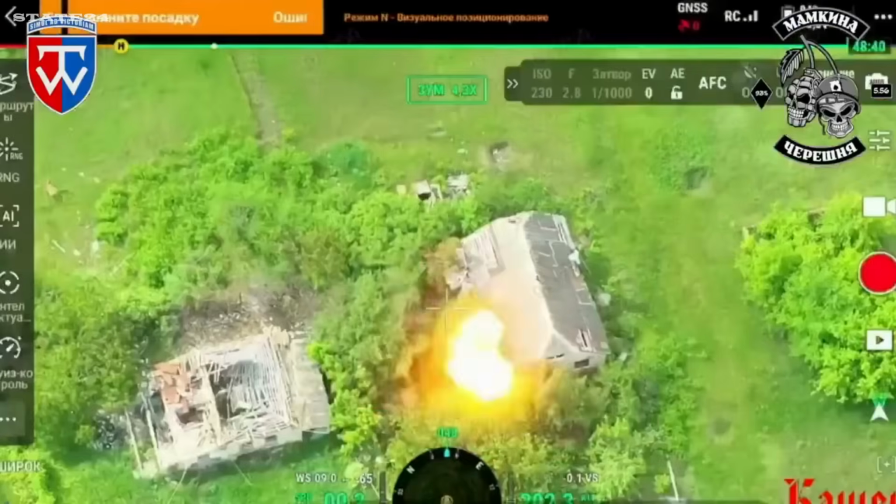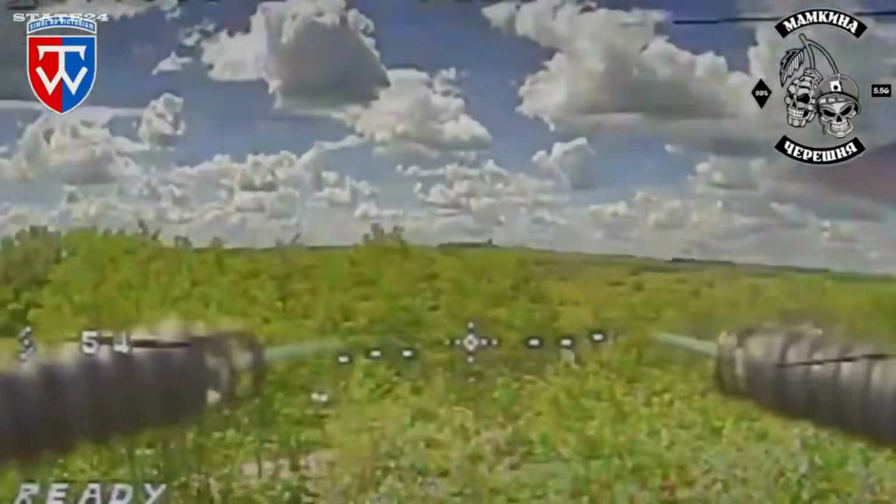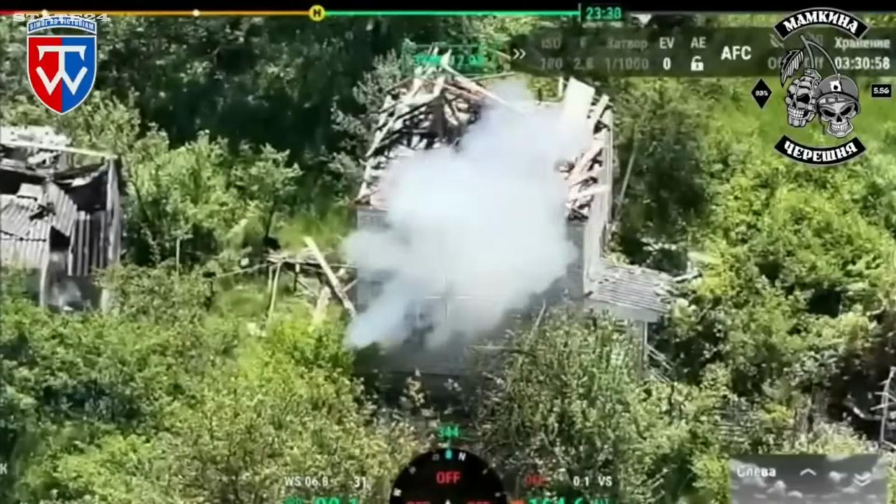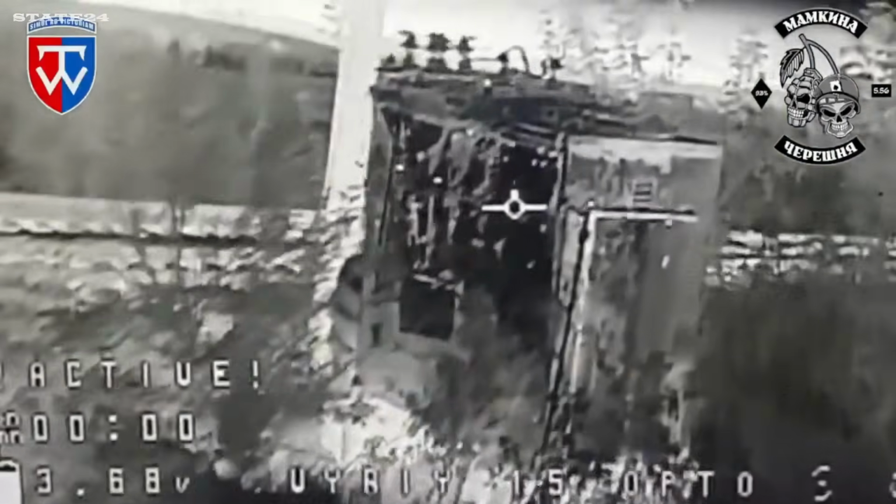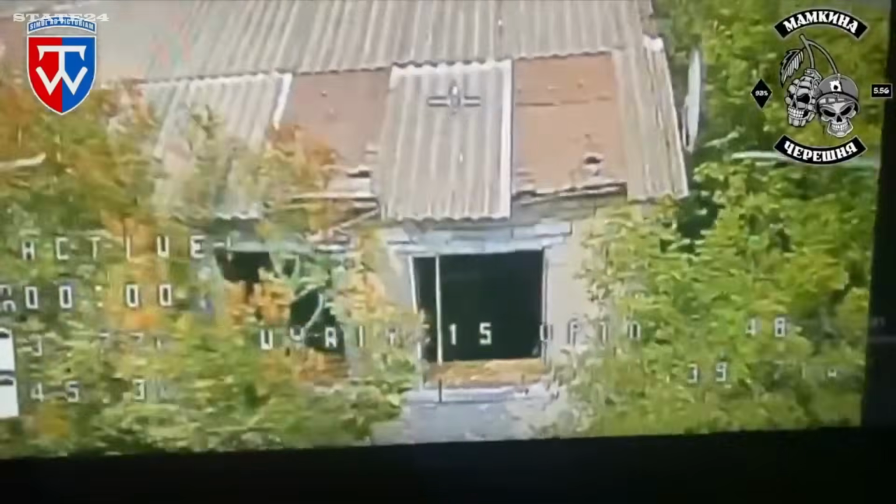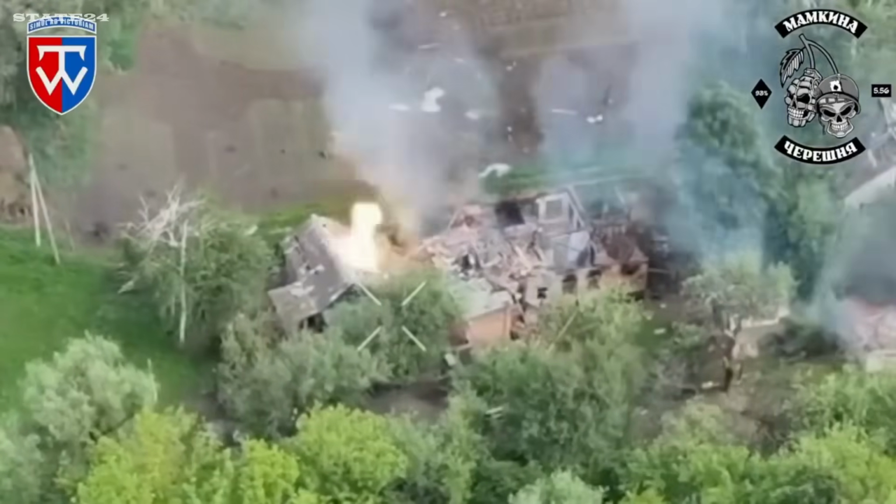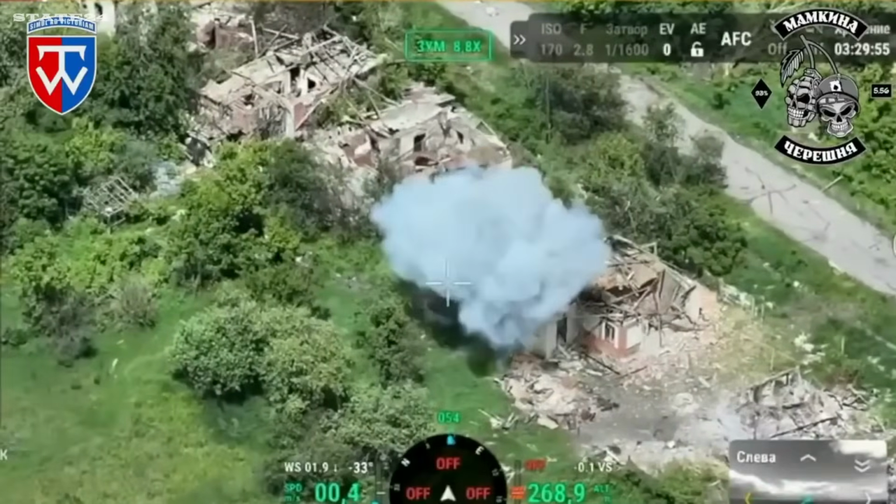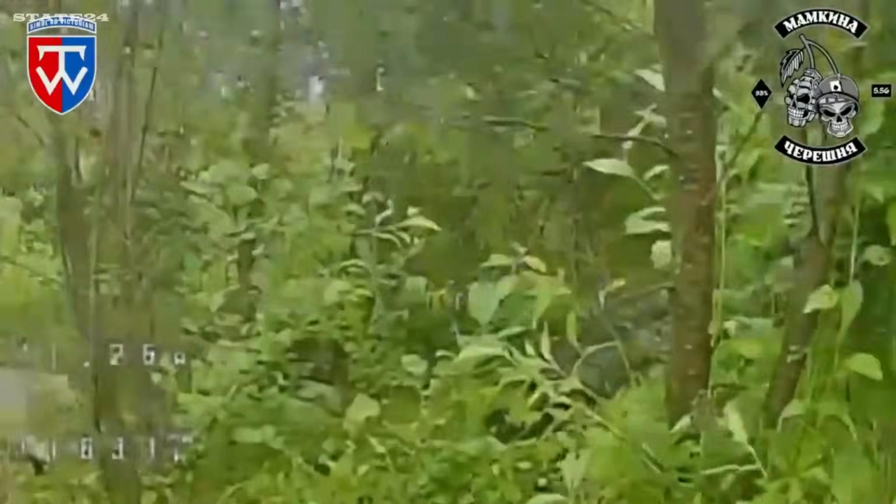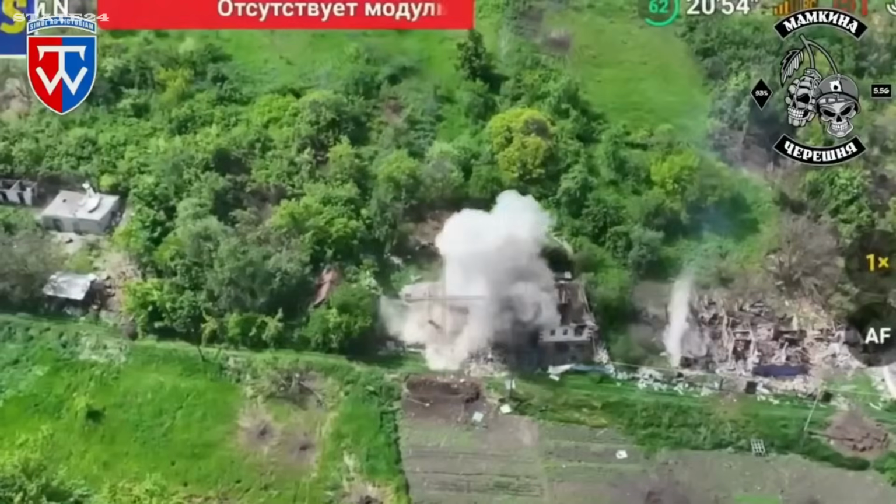Kozacha Lopan, Kharkiv Oblast. Multiple targets, same operation. Russian positions, drones, vehicles. Ukraine's 58th Motorised Brigade hitting all of them in the same sector, one after another. No single target, no isolated strike. A systematic clearing of everything Russia had set up here. Equipment that took time and resources to position, destroyed in minutes. Drones that were supposed to be hunting Ukrainian soldiers, destroyed before they could launch. This is what a coordinated strike on an entire position looks like.